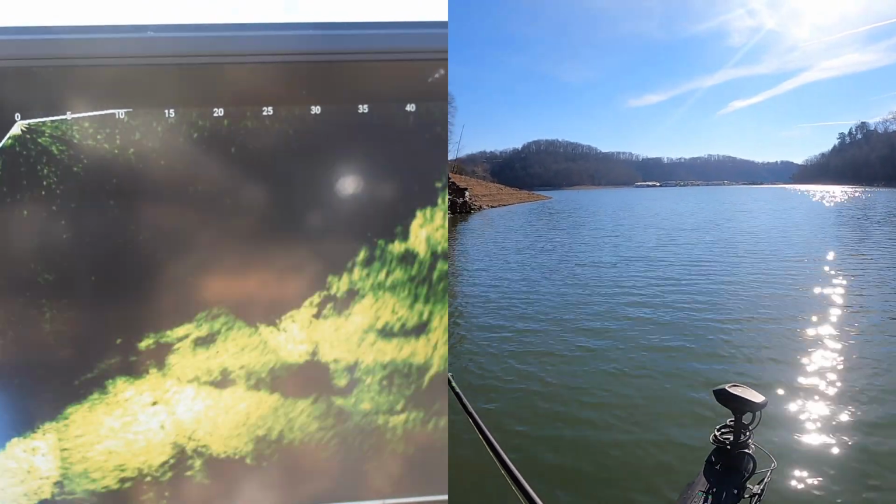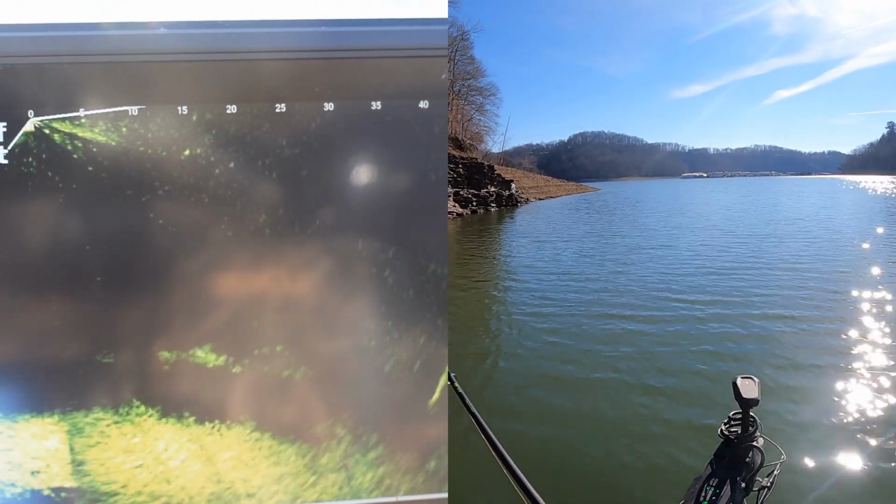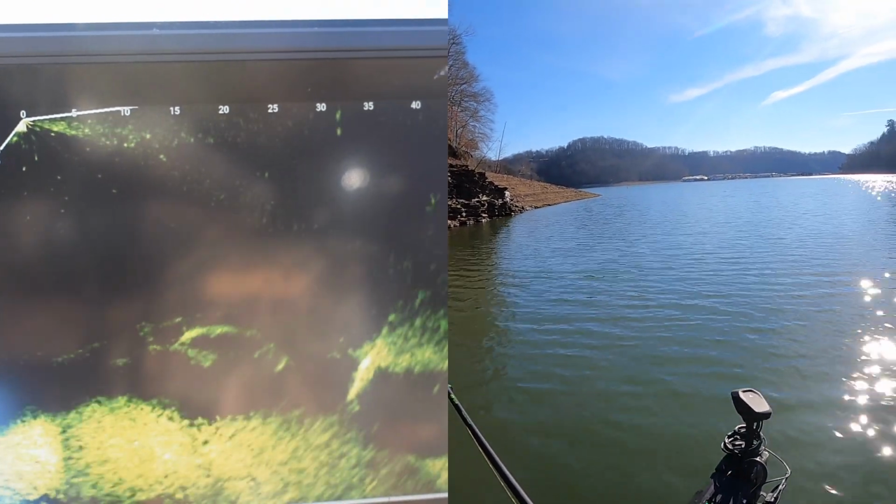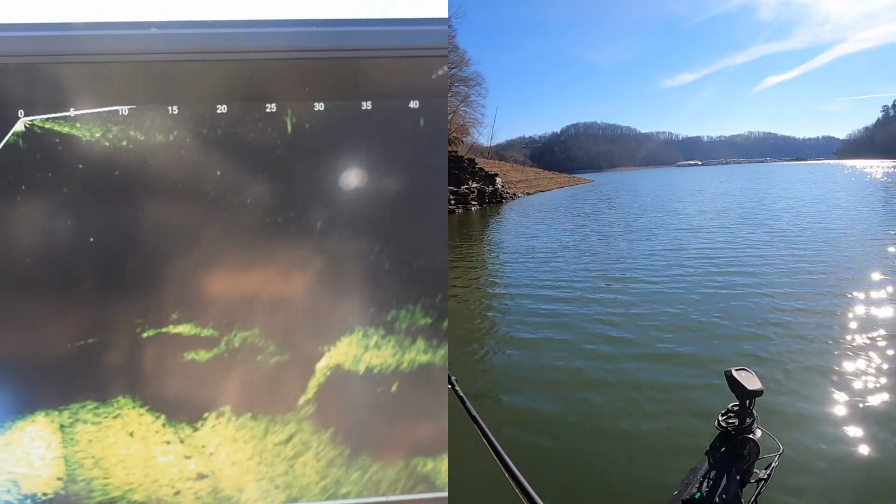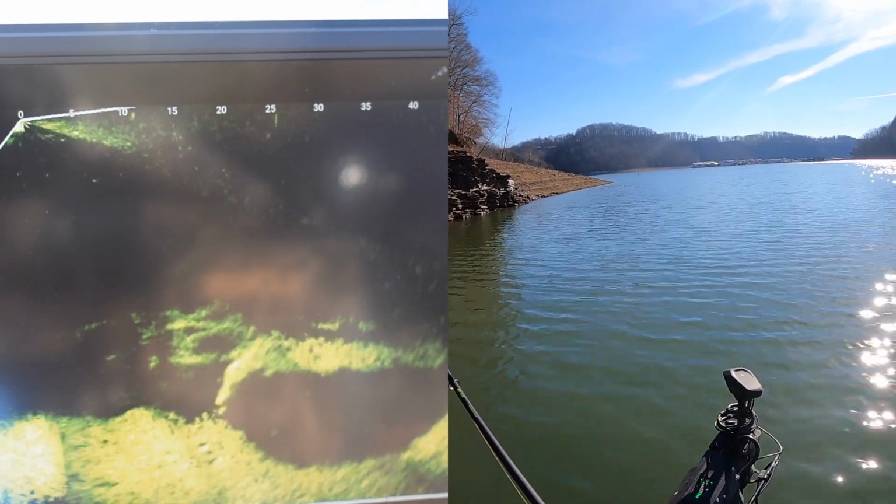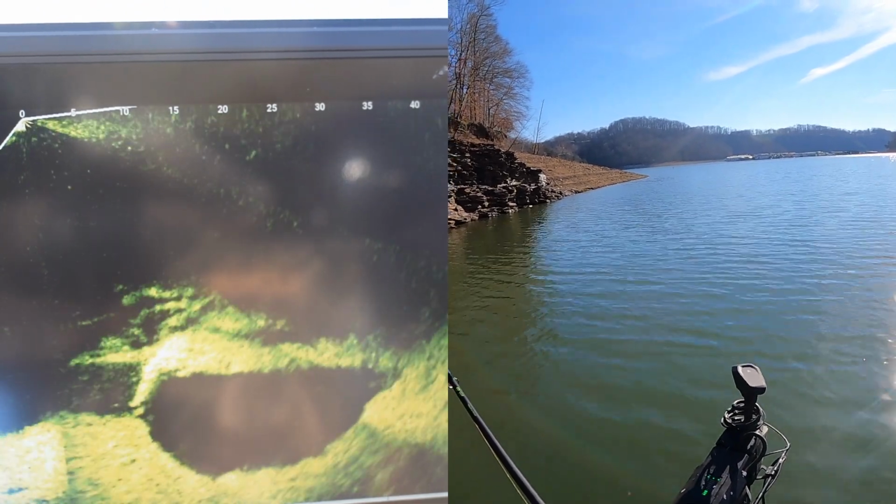Of course, anytime you're using braid, you don't have any stretch, but I've switched everything to it. It's really good. So if you're looking for a braid that shows up on Livescope, and it's also really good for casting, I would definitely go with the Strike King Pro Tour.